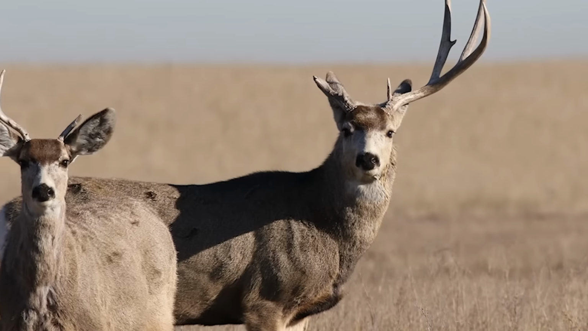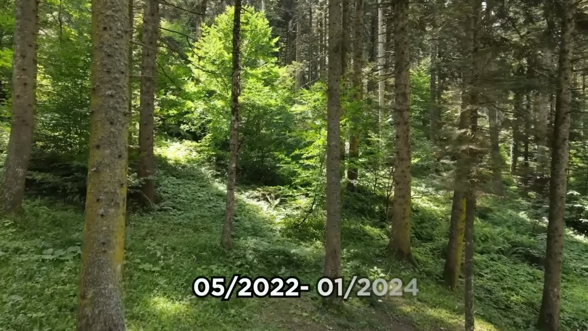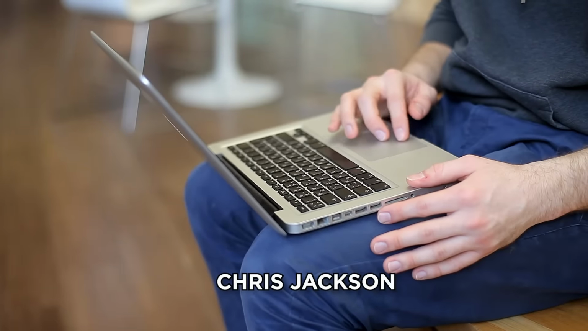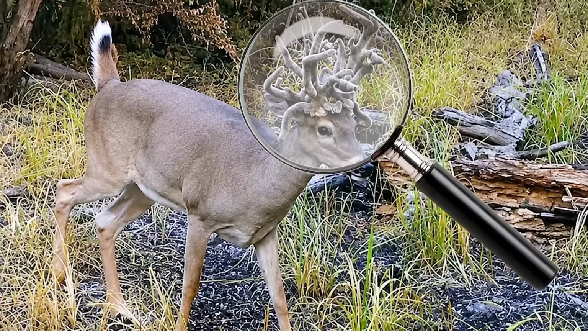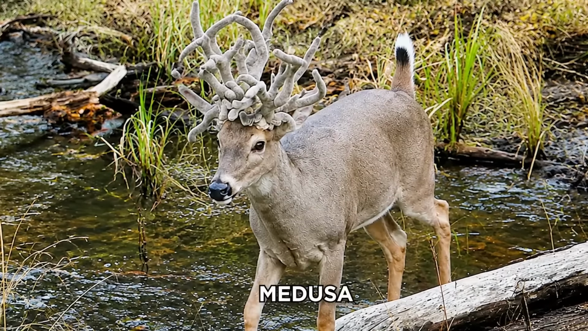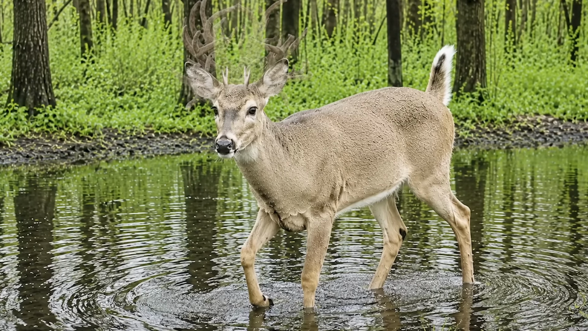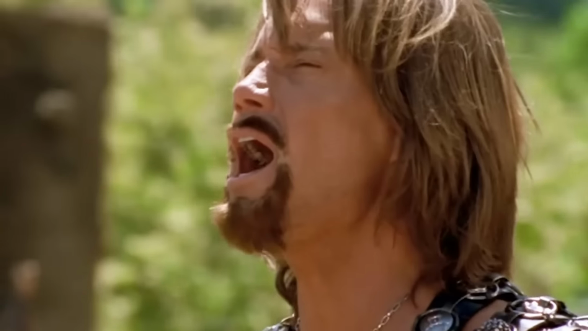Another reason for antler oddities is genetics. From May 2022 to January 2024, a wildlife blogger, Chris Jackson, repeatedly spotted a deer with super strange antlers on his trail camera. He nicknamed it Medusa for its bizarre twisting antlers, but then the antlers randomly crumbled away and left 2 short stumps. Disappointed!